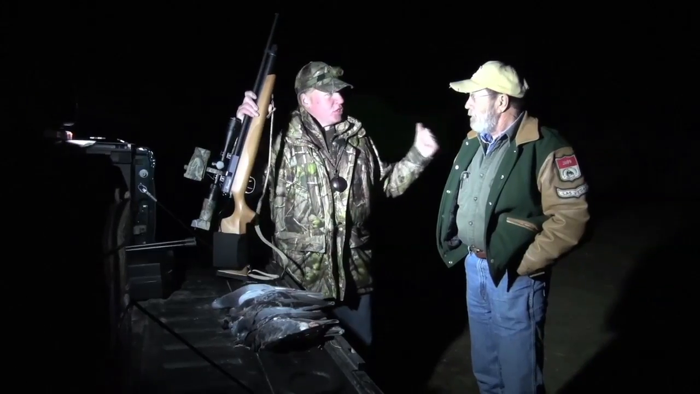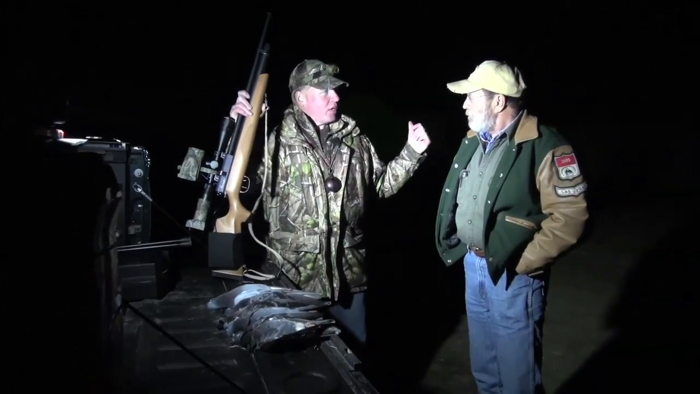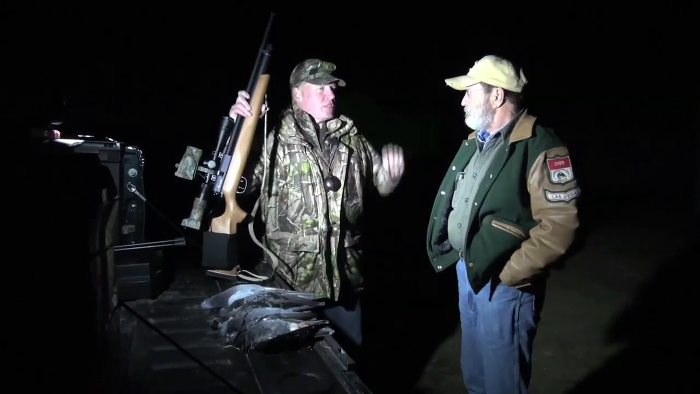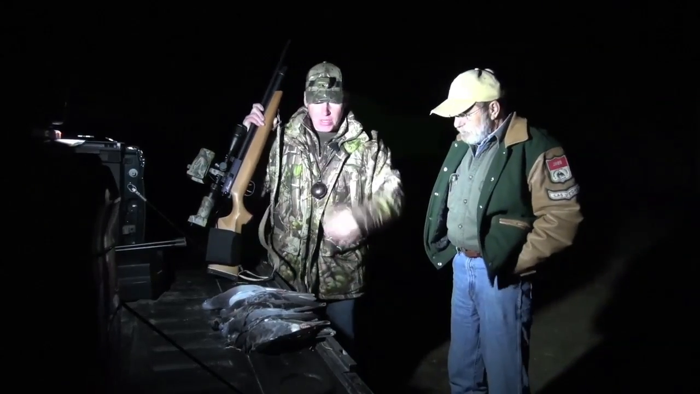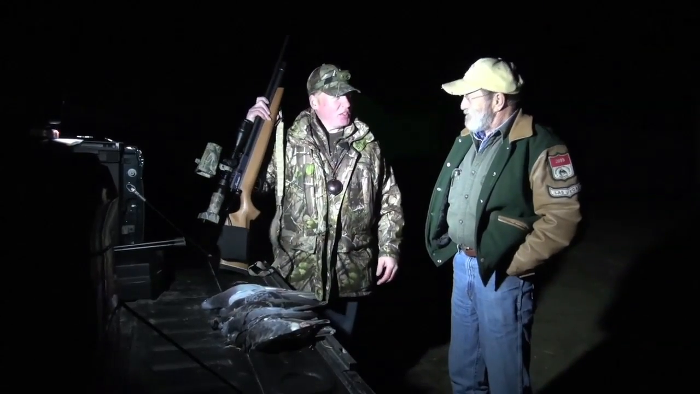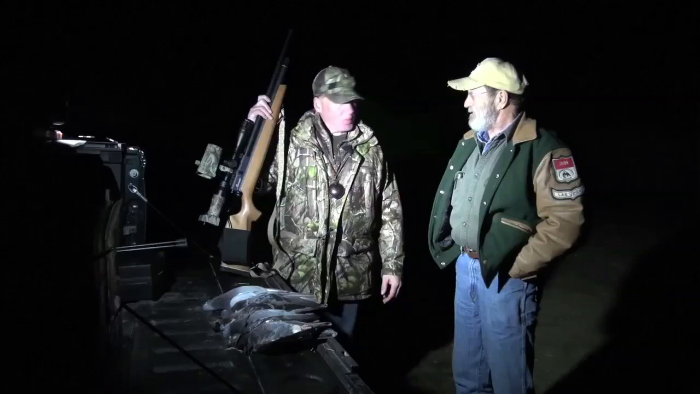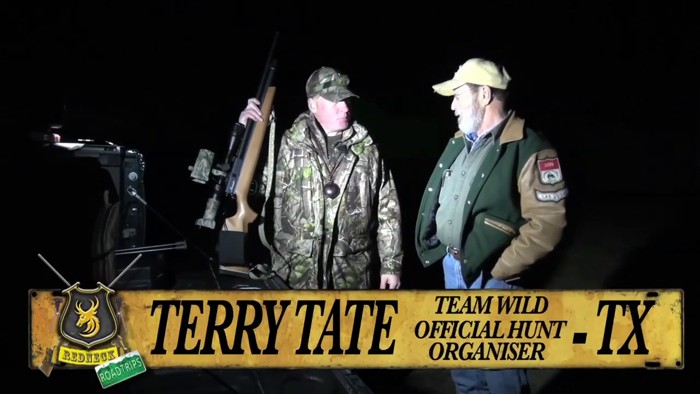We had a good look around the machine shed, a good look around the hay barn, in all the nooks and crannies. Now it's really difficult when you've got that hay stacked really high to see all the way down, but I think 7 from one night. Good. 7 shot, 5 picked, 2 for the farm cat. So do you think he'll be happy with that? I think he'll be extremely happy.